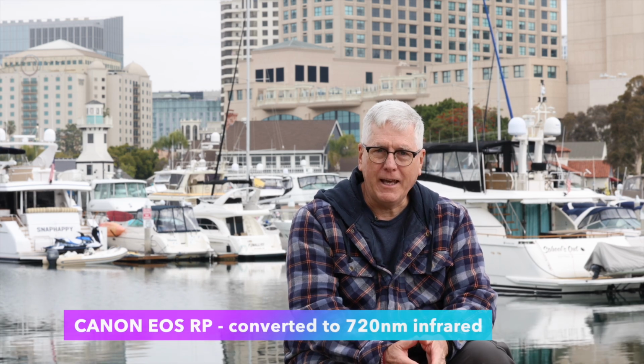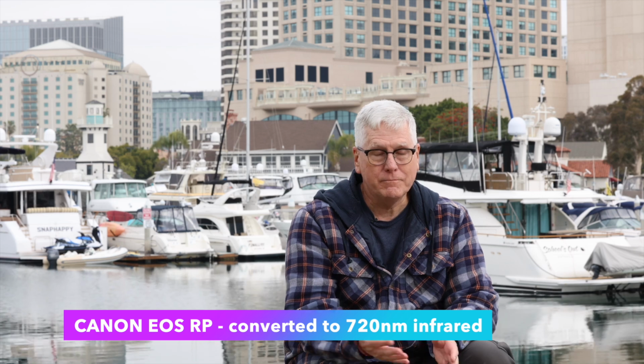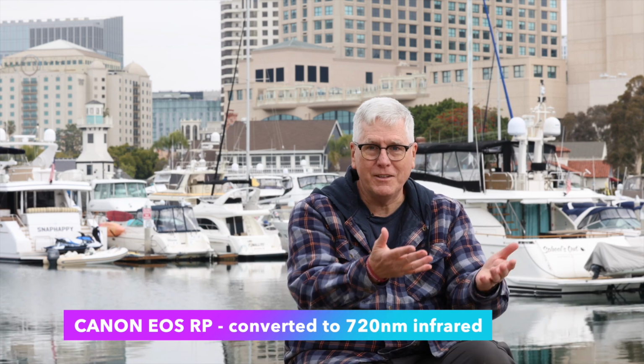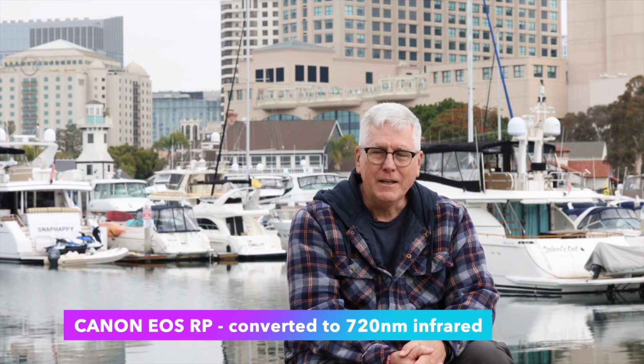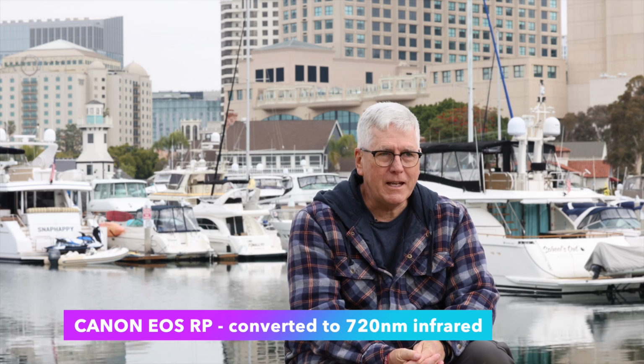The conversion that I had done on my camera, a Canon RP, the one I have that I converted to the infrared sensor, was to the 720 nanometer part of the spectrum. So it filters everything out below that, and then it allows in the infrared light that's above that. So it lets in a little bit of color, but it does really well in monochrome.